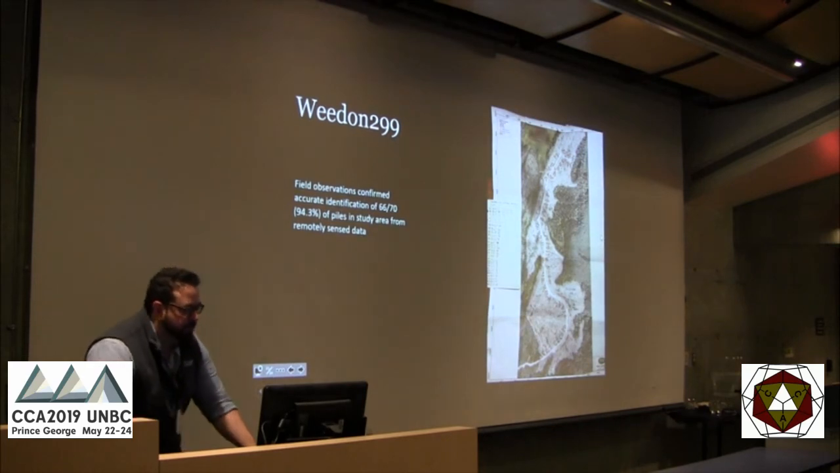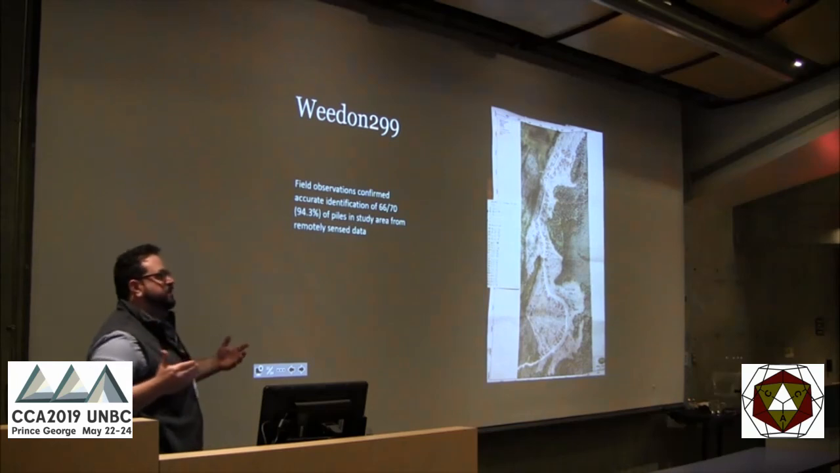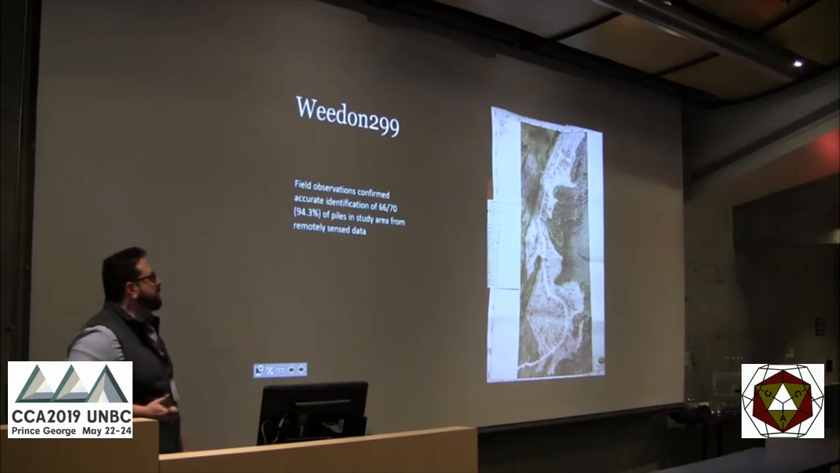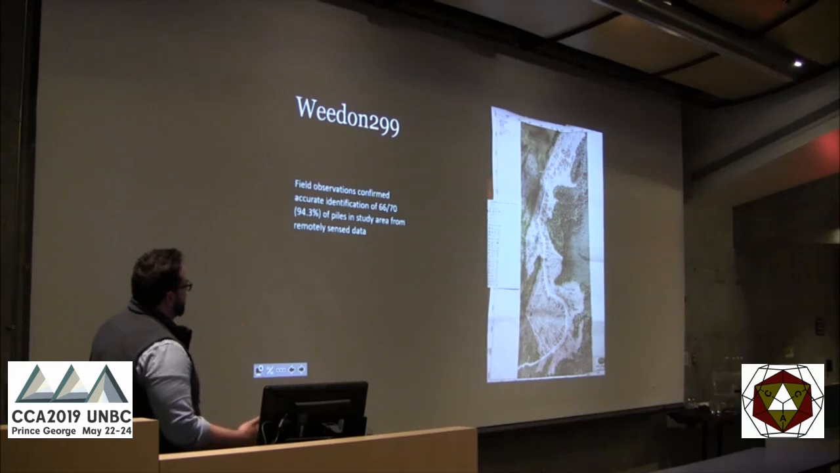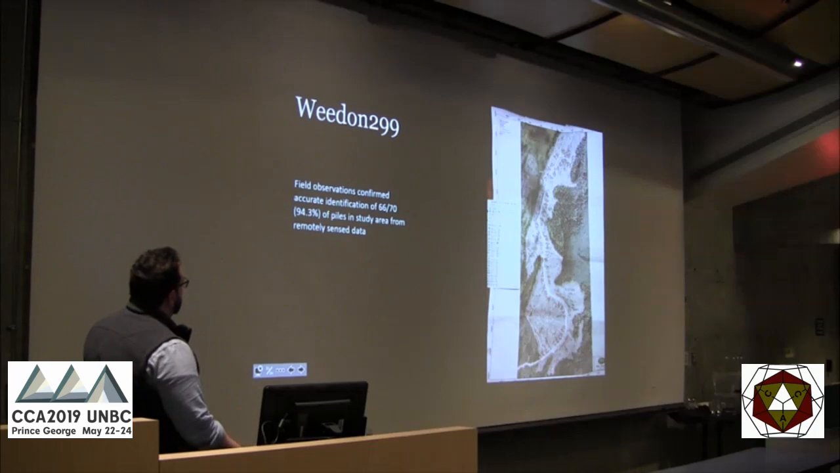So we made a map and sent it out there for the guys to check out. One of the purposes of this project is, could we even see these piles? Could we even measure them or do any sort of thing? The guys came back, and we found 94.3% of the piles in the study area, but what we didn't measure were some of the cold decks, which might be something that we could work on.